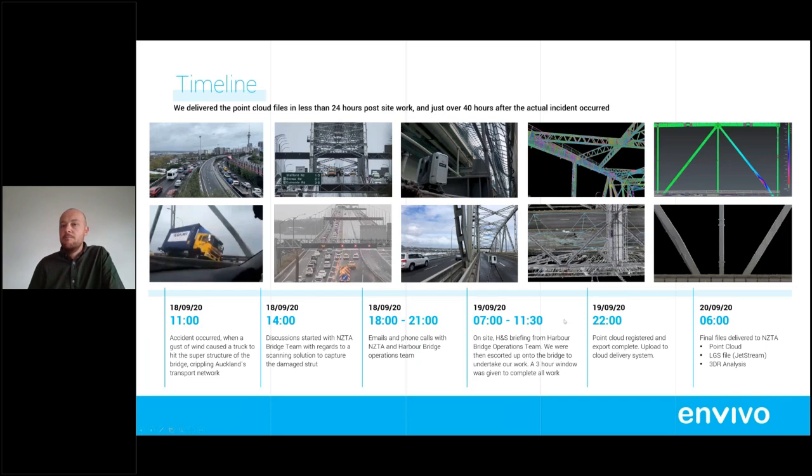So after I got home, I imported the data, and then by 10 PM that night, Saturday night, we had the final point cloud exported, and then uploaded that to our cloud delivery system. And at 6 AM I woke up Sunday morning and fired that off to the team, and that's when we passed on the information. So from the actual incident to when we delivered was, I think, 42, 43 hours.